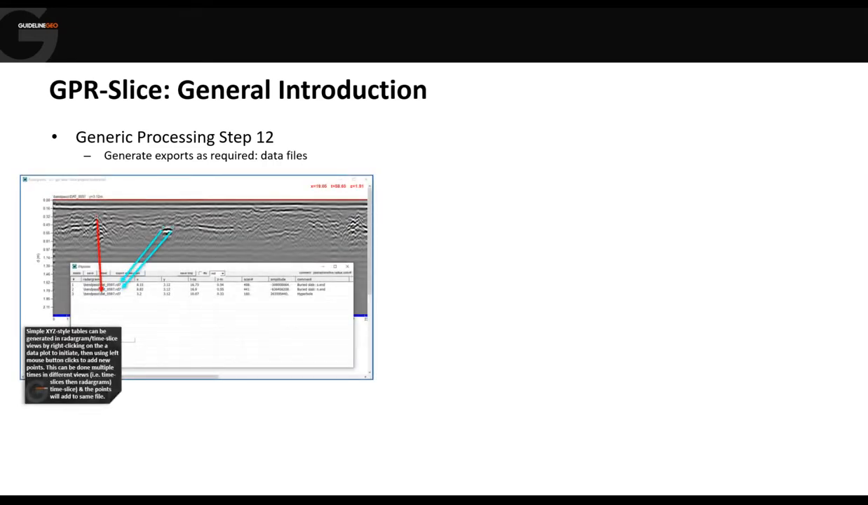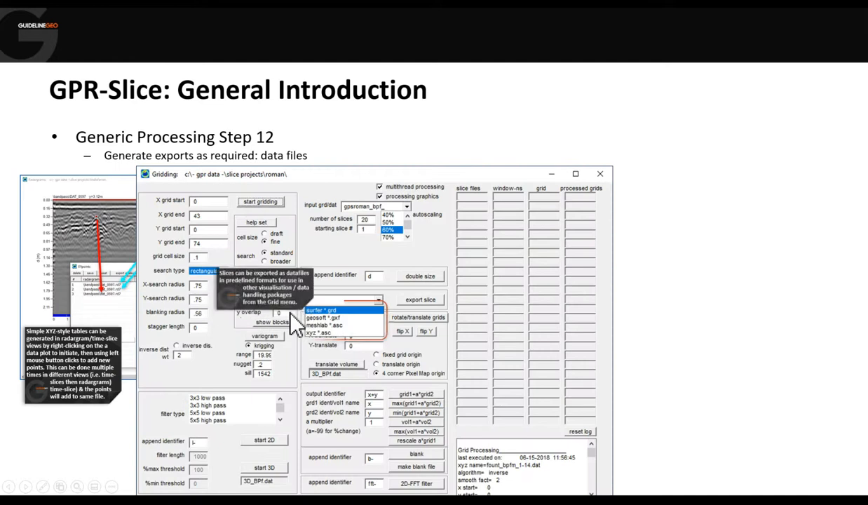Then in terms of exporting data, we can export data based on our interpretation. So for example, here in a radargram, I've just been picking points, and those points can be exported as an XYZ table with the position, the depth, and I can apply a comment to that, which will also be exported.